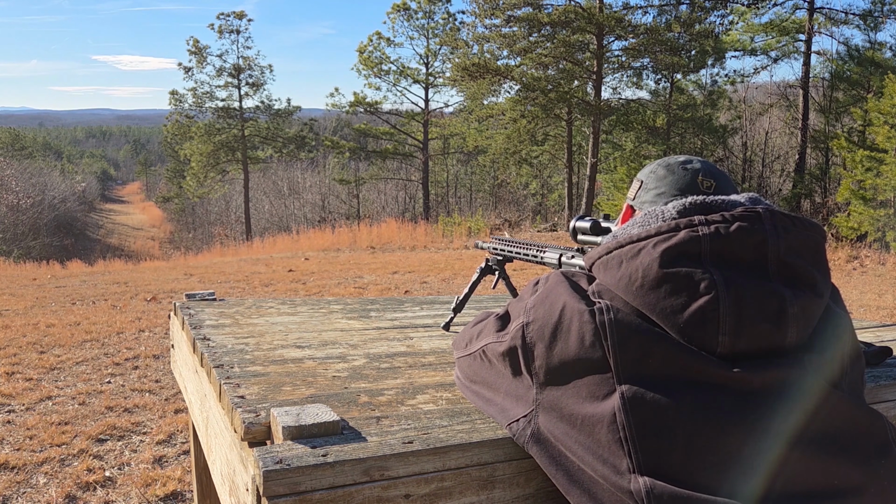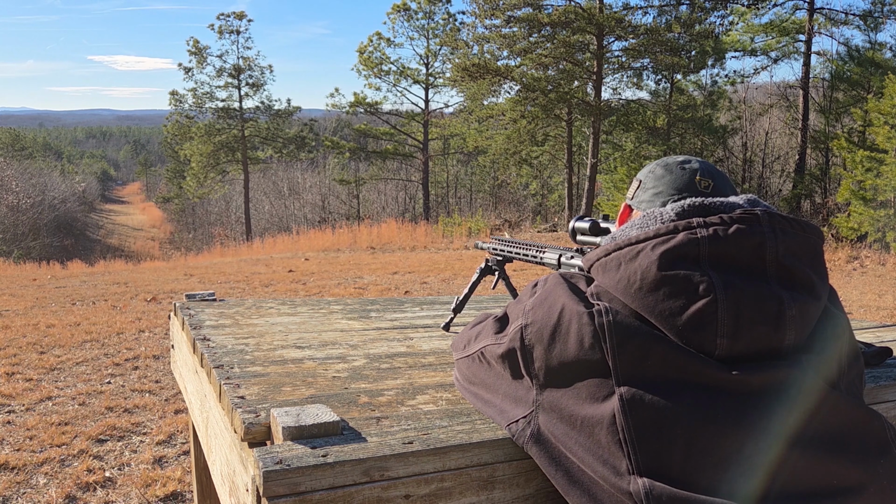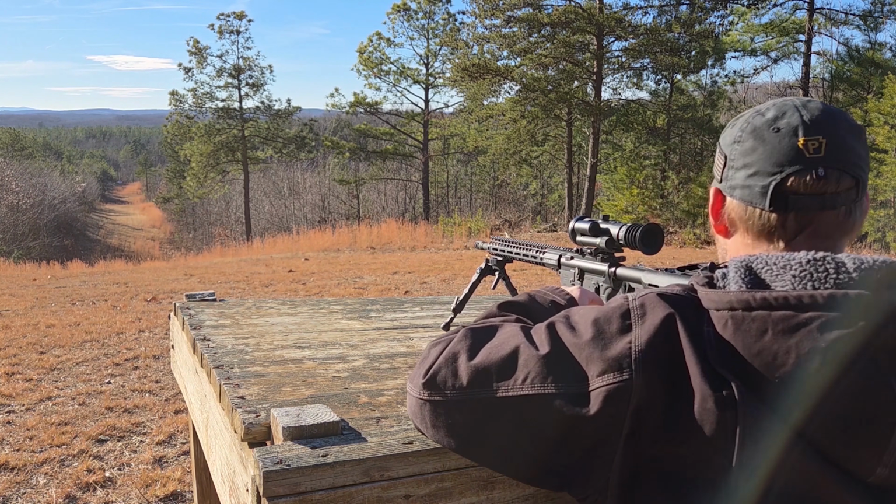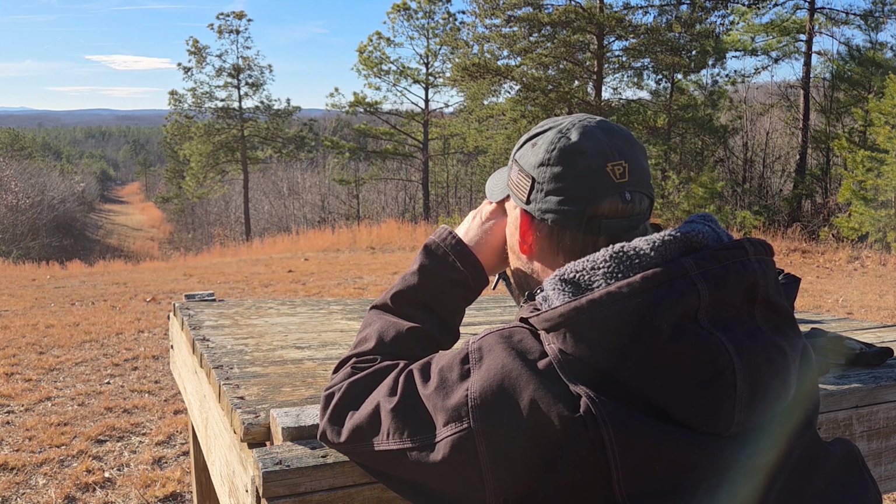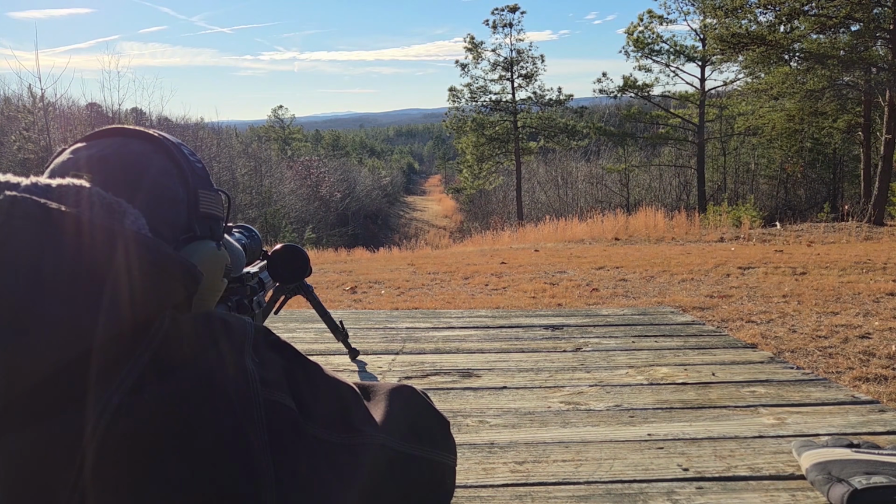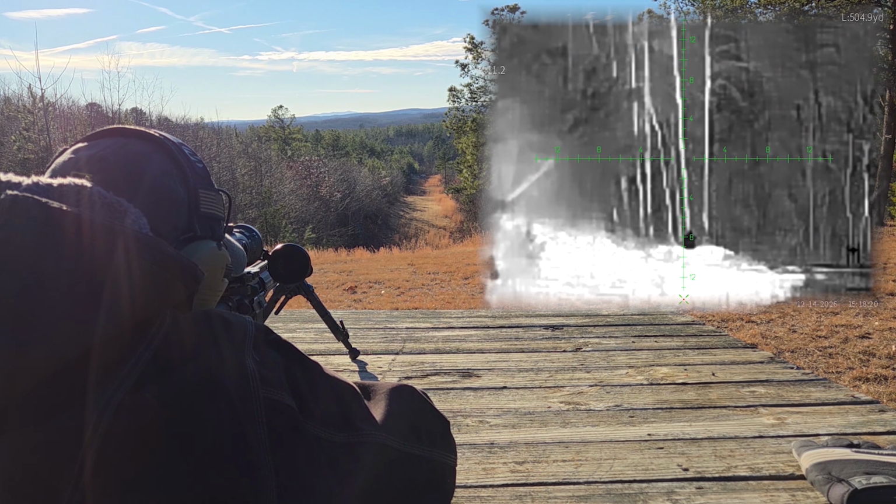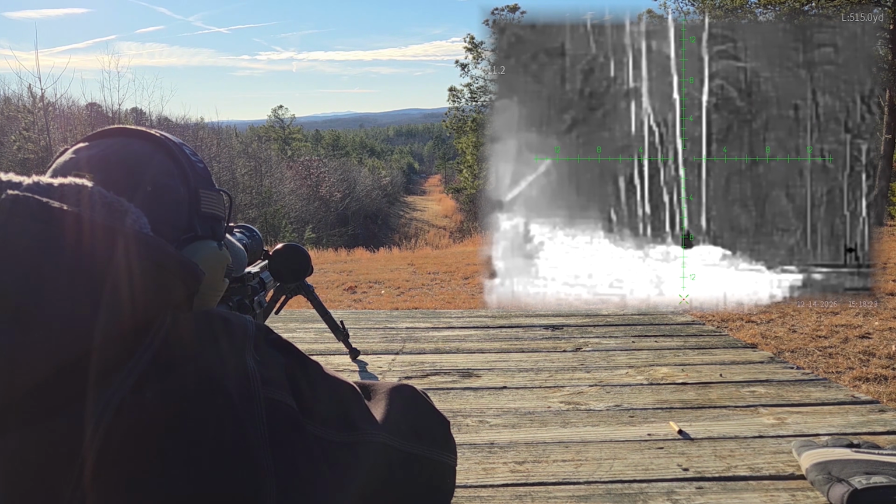Let's move on out to the IPSC target. This one is at about 467. We're getting 470 and it's going all the way up to 472. Yeah, somewhere between 470 and 472. But we'll check it with this because I moved this bench a couple times. So we're about 466. Impact. Impact.